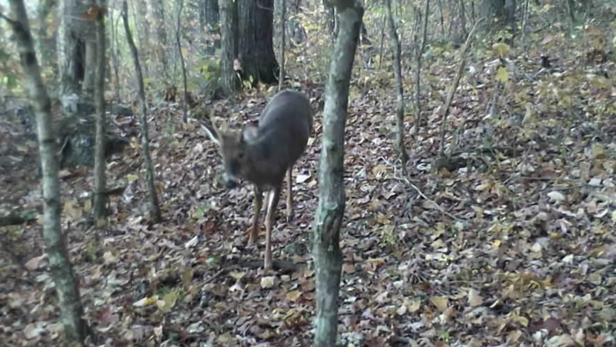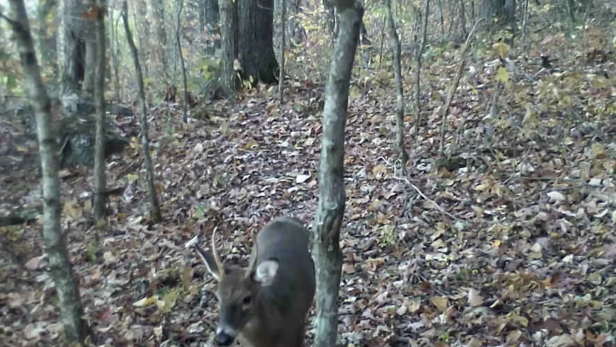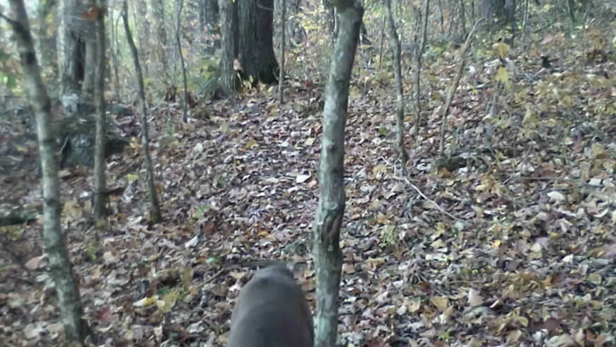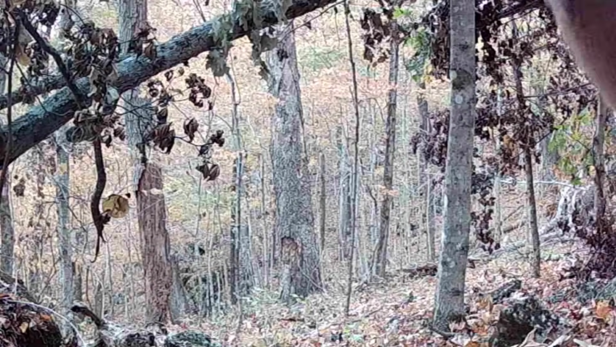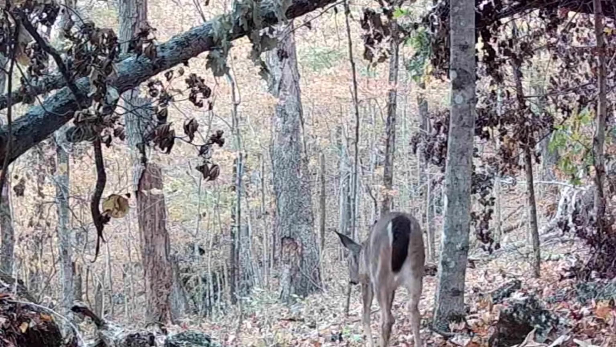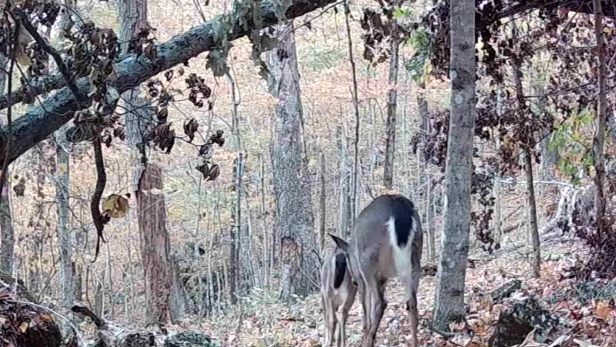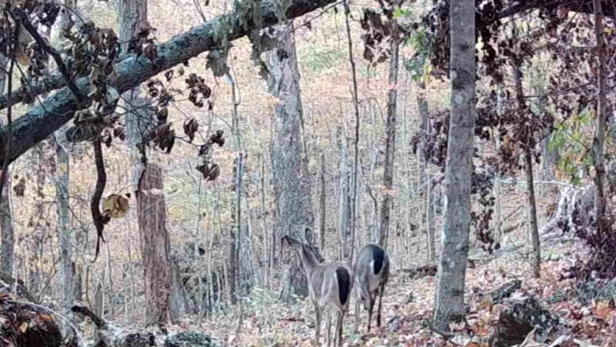Out in the ridge, the little young deer seem to like it awful well. The little bucks, they just coming and going. And the little twins, they've grown up. But I often wonder what they think of this first taste of cold weather. But it's in their blood, so I think they love it.